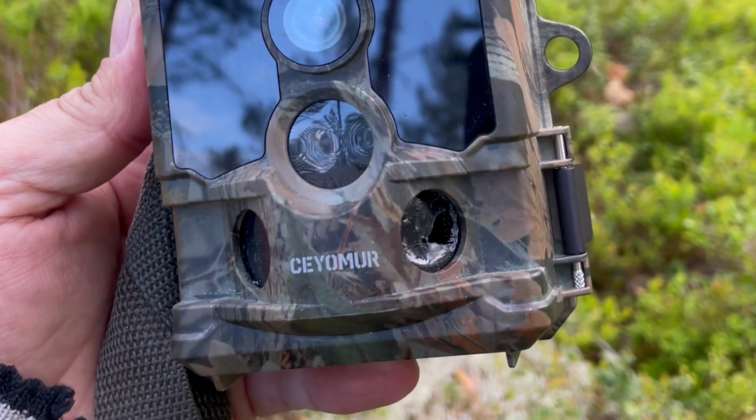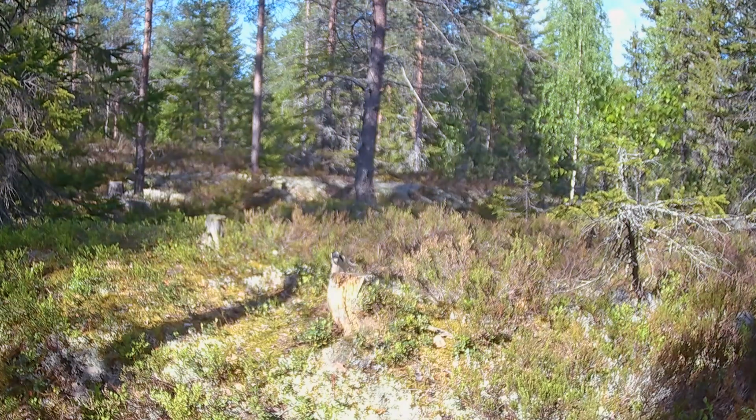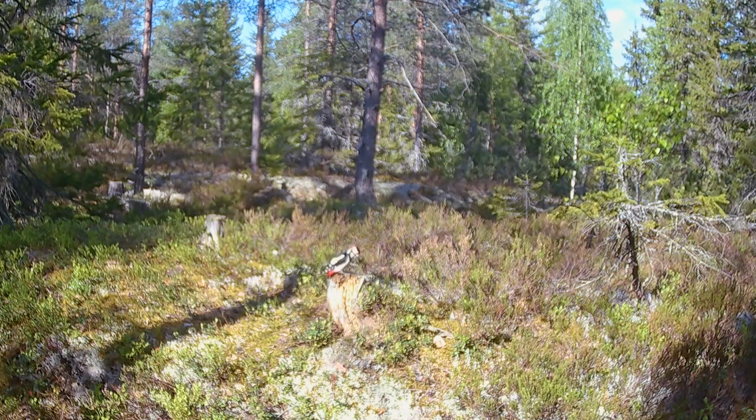Now, obviously in the field, I noted that the camera had got a little bit damaged, and we can see in the video footage that pretty much a certainty that it was that great spotted woodpecker pecking away. I don't know whether it thought that there was insects underneath there, or thought it was water because it was shiny, but anyway, the damage was done. And I've actually heard of other people losing PIR sensors on trail cameras to birds pecking at them, so that's kind of interesting that that's not an isolated incident.